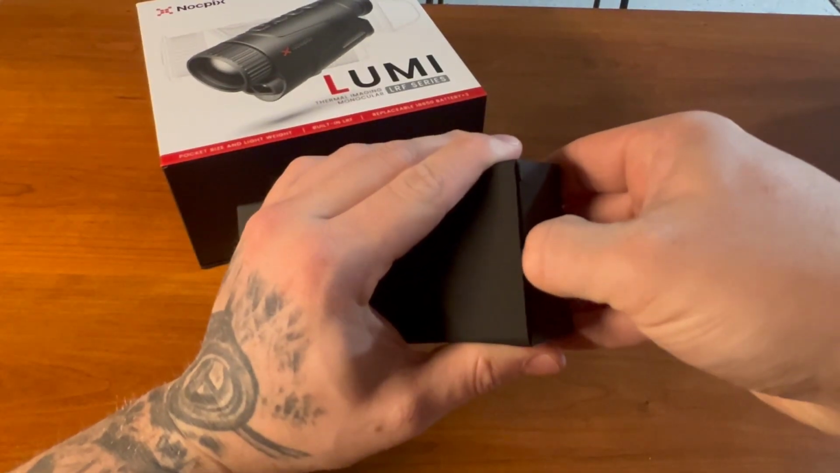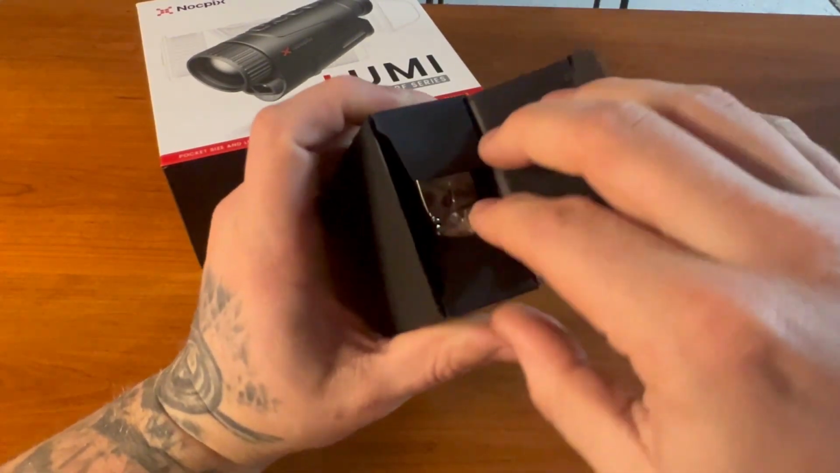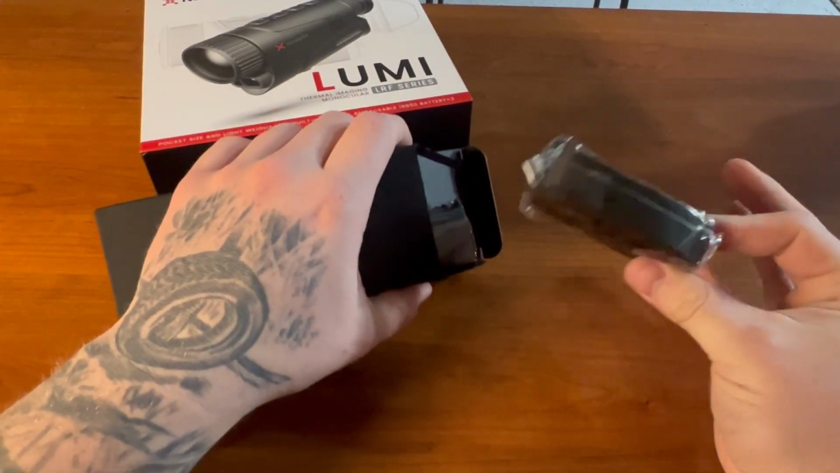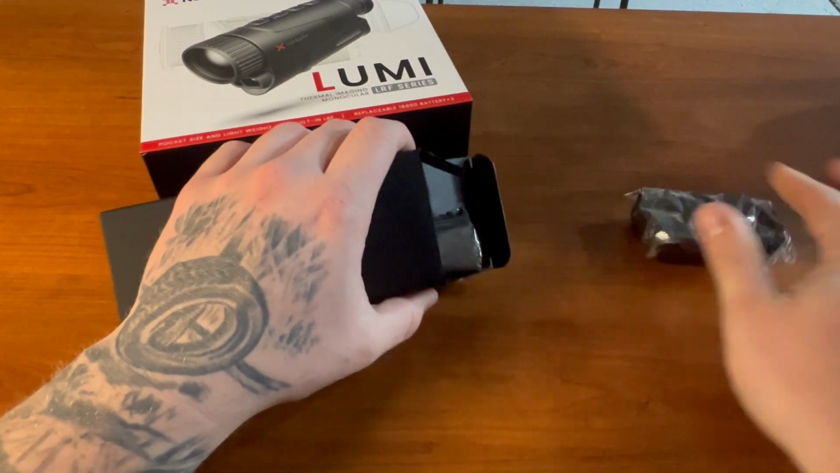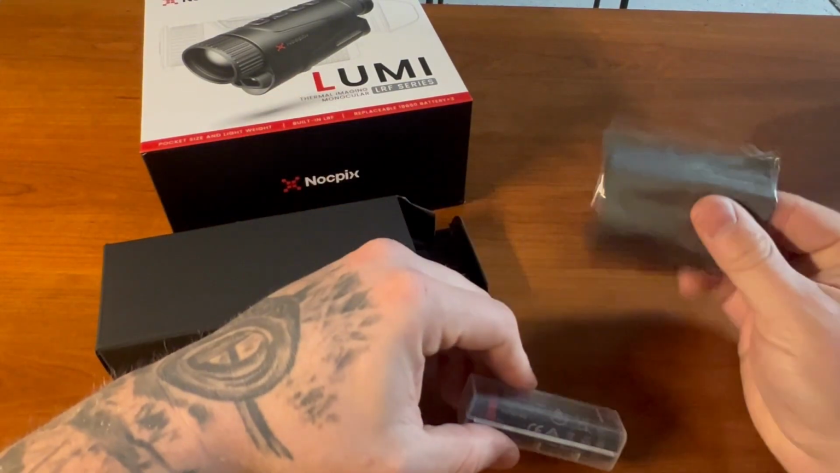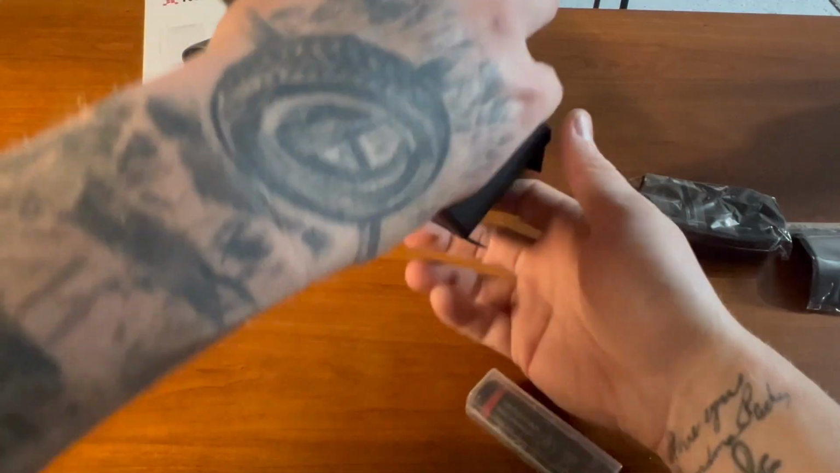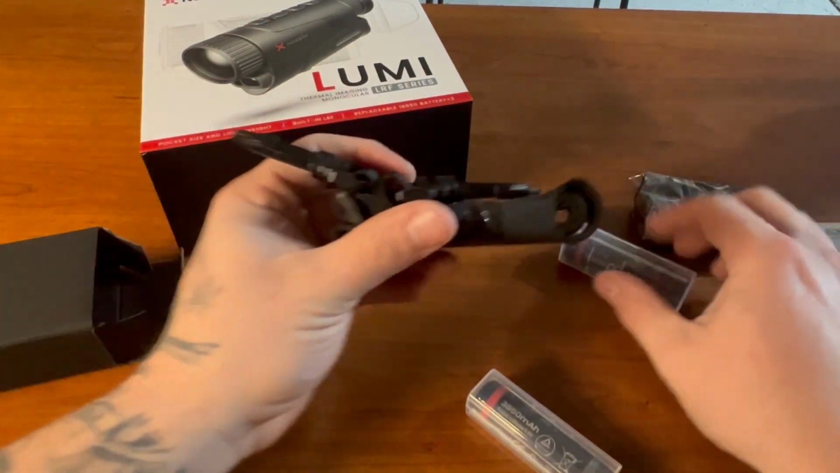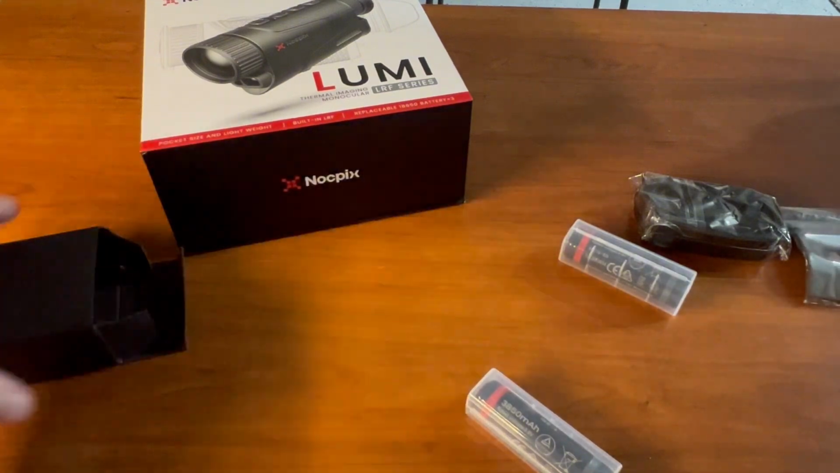So in this first box, we have, it looks like, our neck lanyard, one of the batteries, lens wipe, another battery, and then the carrying case lanyard.